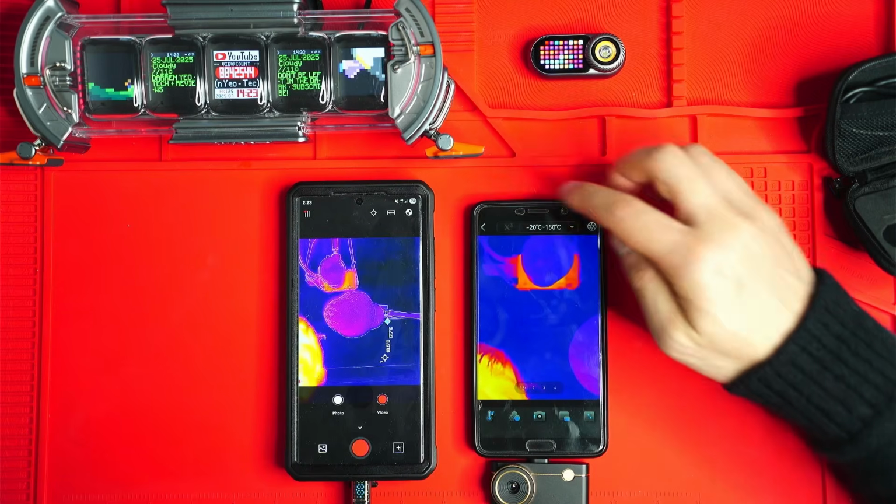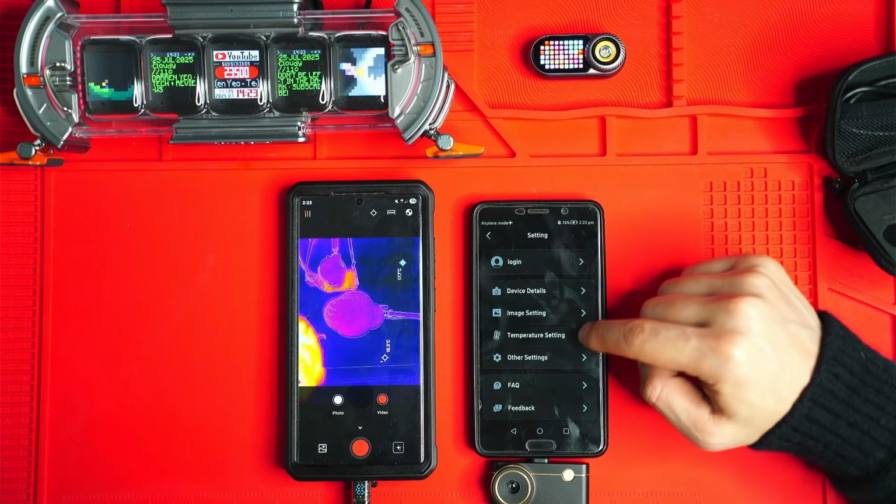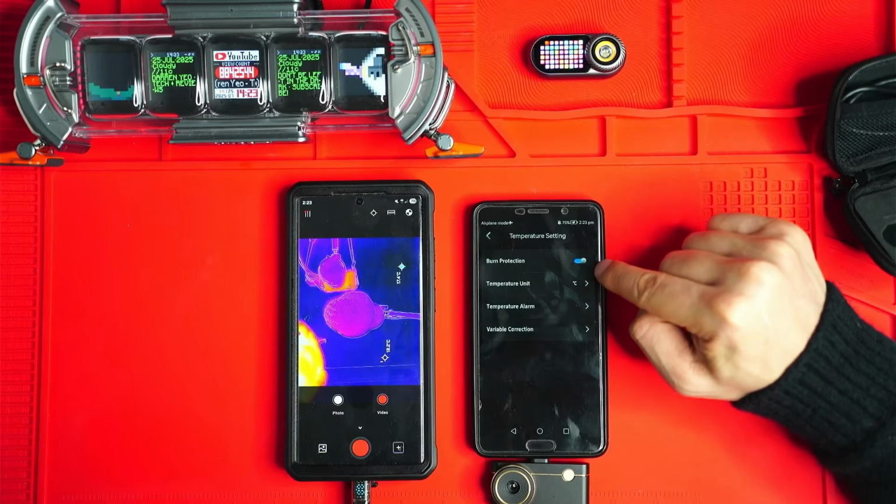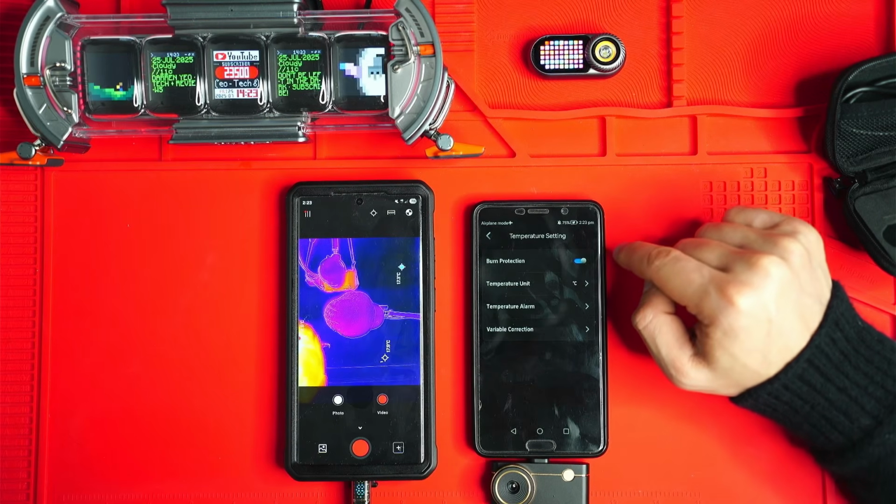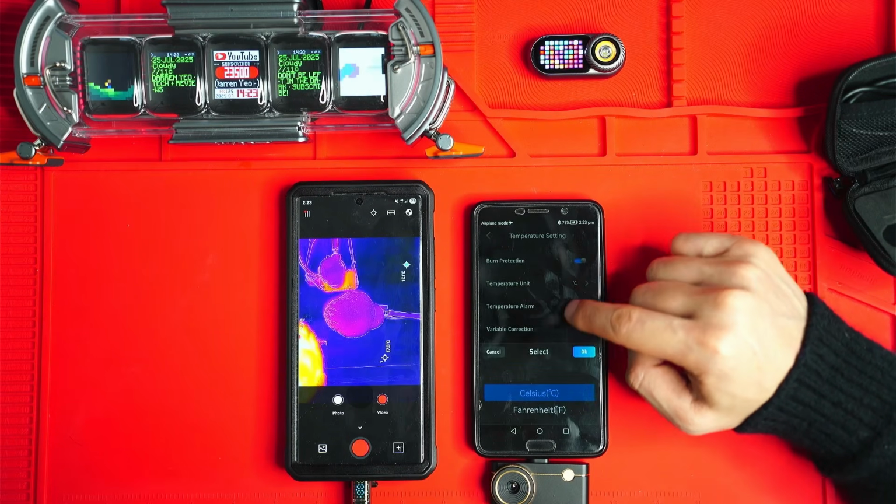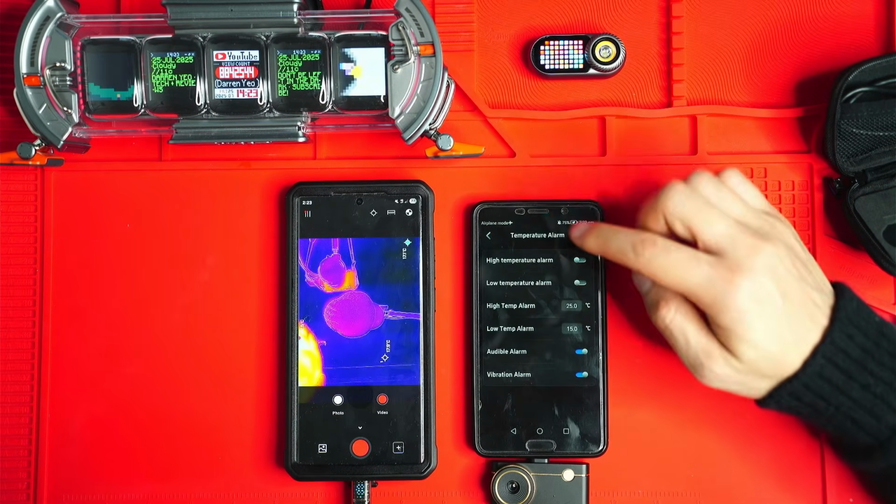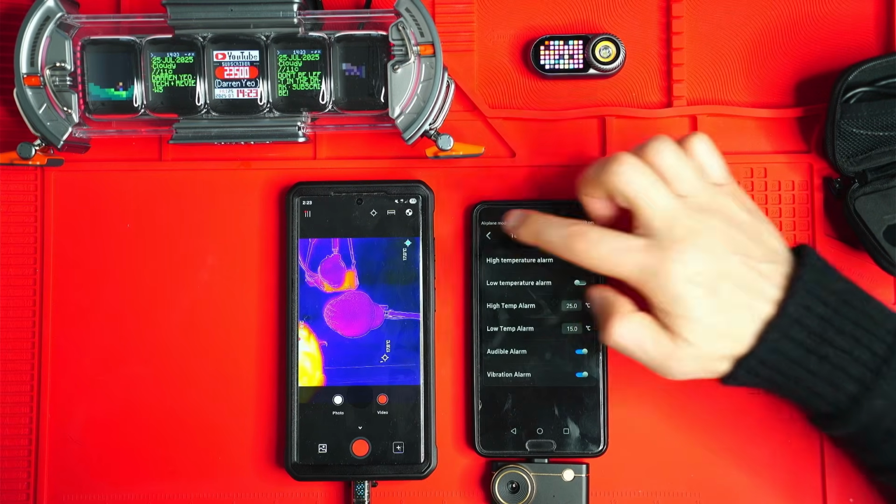But one of the really cool things I like is if you go back, you can go into the settings, and if you go into temperature settings, I think it is. Yeah. So basically here, you can activate a few other things. So if it's like a safety setting, so if you're looking at maybe an object that's 700 degrees Celsius, it will automatically warn you and tell you to turn the camera off, basically, so that it doesn't damage the camera. So you shouldn't be looking at really high temperature objects with these cameras. They can damage them. You can select temperature unit. You can select a temperature alarm to notify you when temperatures on the screen or within a certain measurement area reach a set temperature.